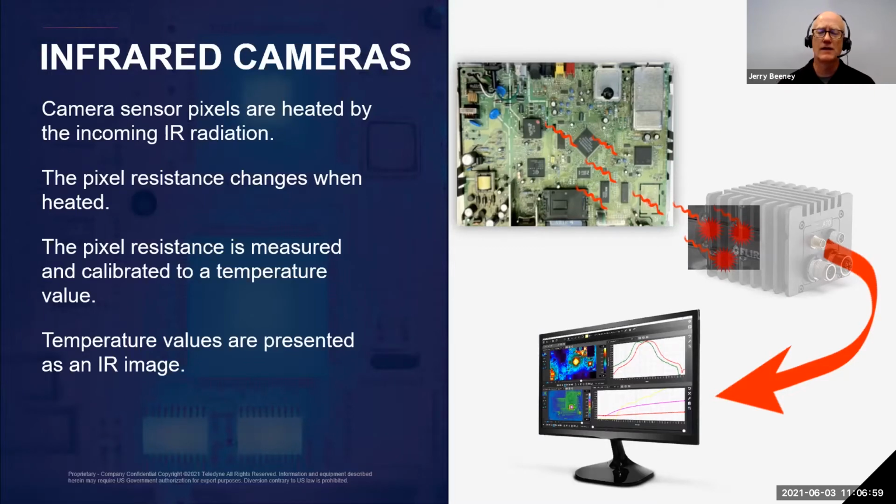The focal plane array in the A70 camera contains 640 by 480 pixels, which equates to over 307,000 individual detector elements. And each of those elements is a single bolometer. And with the lens of the camera, we actually focus the infrared radiation coming from the thing that we're looking at, or the target, onto that array of detector elements. So as the radiation strikes each bolometer element, they heat up and the respective resistances change.